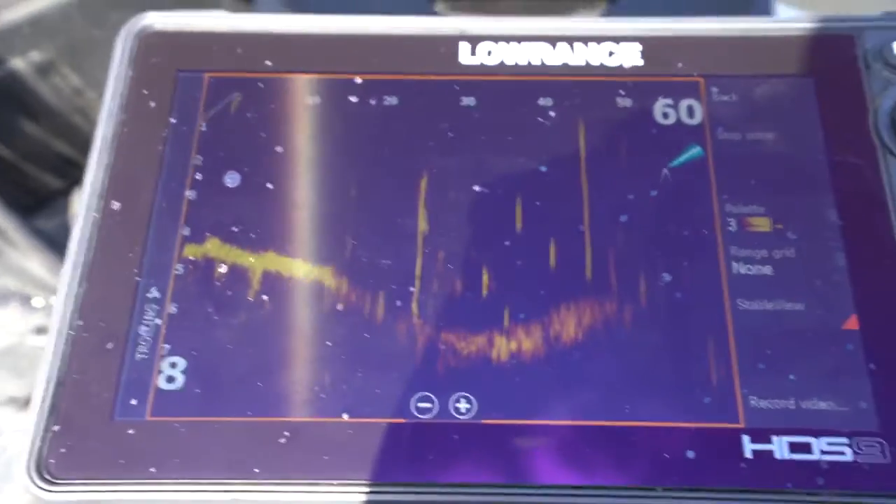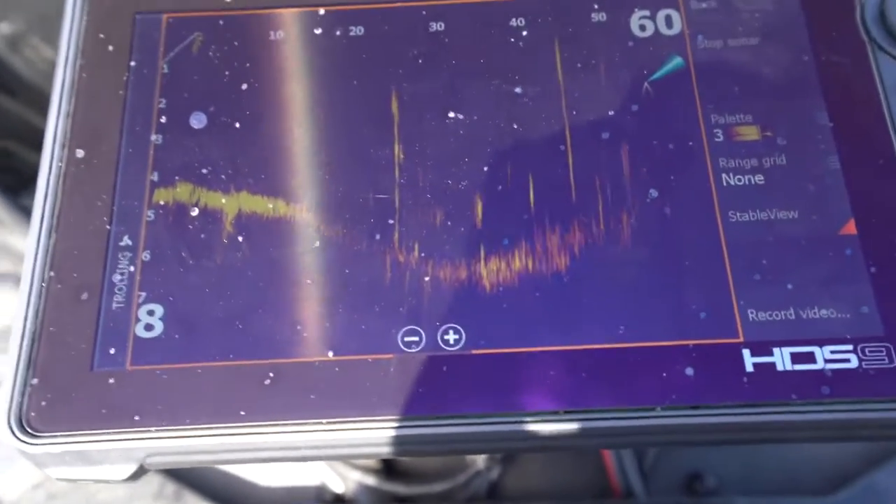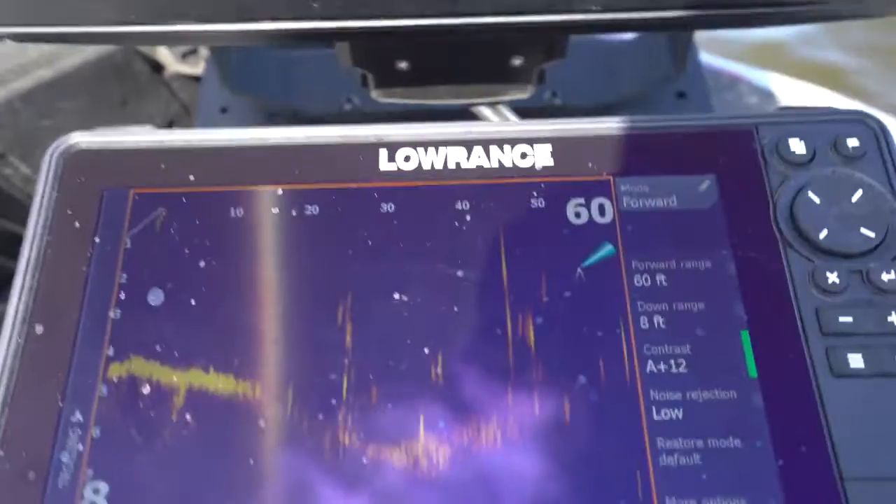But if you want to record video, it's really easy. You just hit that button, it'll bring up an option when your SD card's in there on which slot you want to use. Select that, and then you can record video. So that's pretty much it.